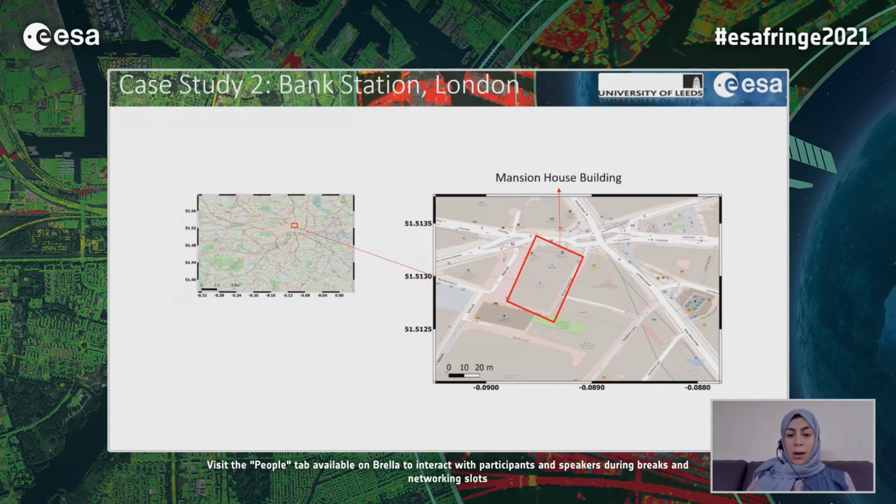So the displacement induced by excavating activity had the potential to cause damage to important structures like the Mansion House building, which we focused on in this case study.